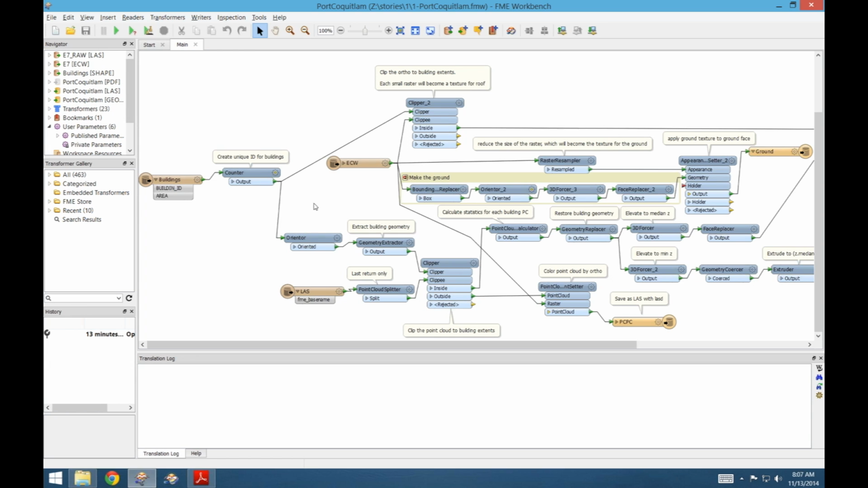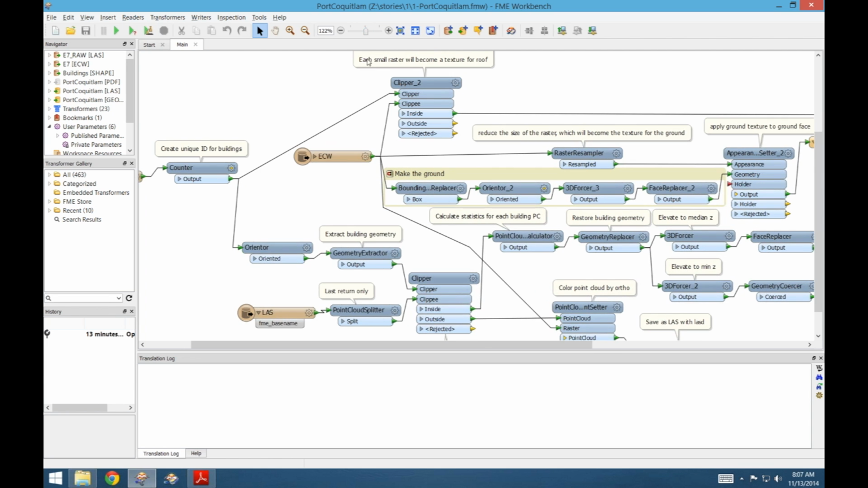Now you run it through here. Ultimately, there's a bunch of things going on in here, but we're trying to create a good-looking, textured 3D model. In order to do that, first we need to know the elevations of the buildings. So we clip the point cloud with the building footprints in this clipper down here.